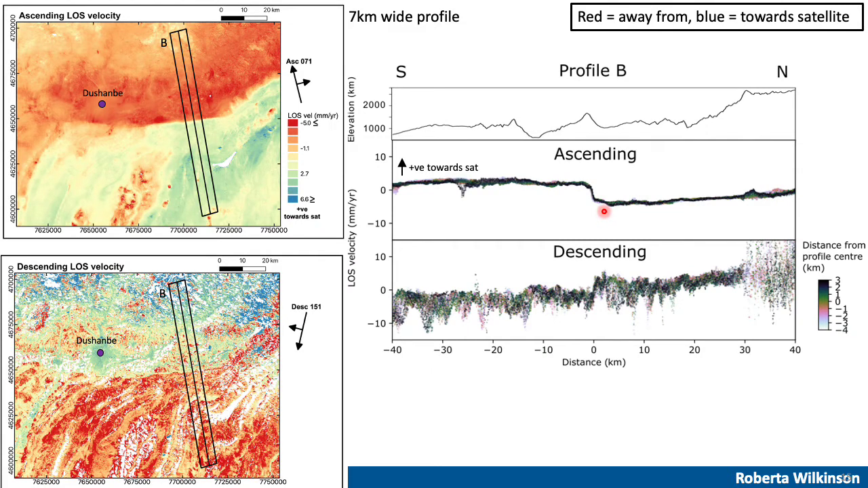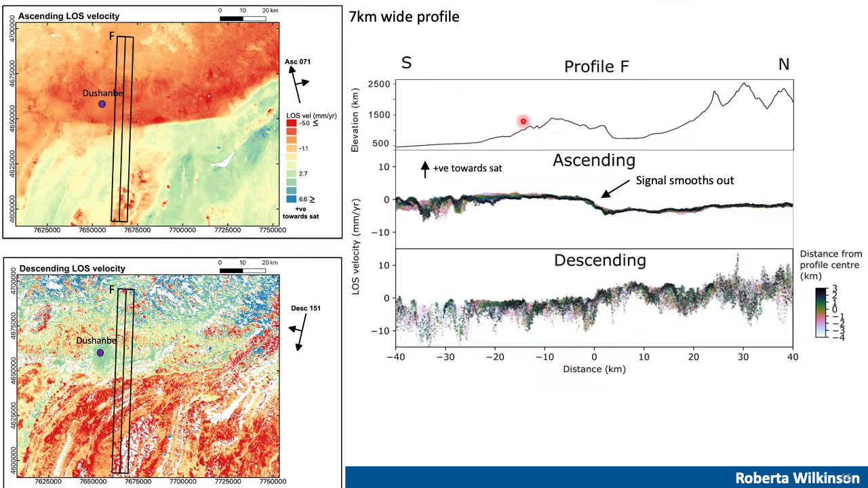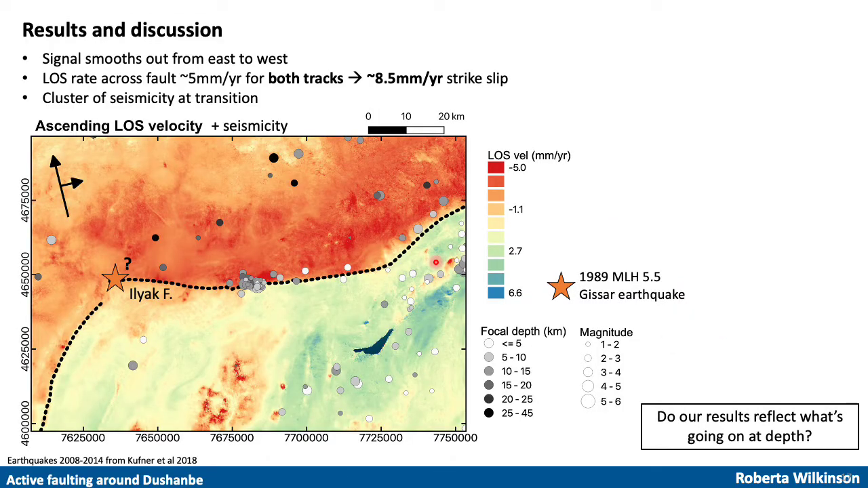Profiles through the eastern section show a sharp step in velocity across the fault, indicating that the fault is creeping to very shallow depths. Looking at the ascending track in plan view, you can see that this sharp step becomes a smoother signal at the fault's western end. And here you can see this smoother signal in a western profile. When we compare our results to recent local seismicity, we see this cluster of earthquakes corresponds to the transition between the shallow creep in the east and the locking to the west.